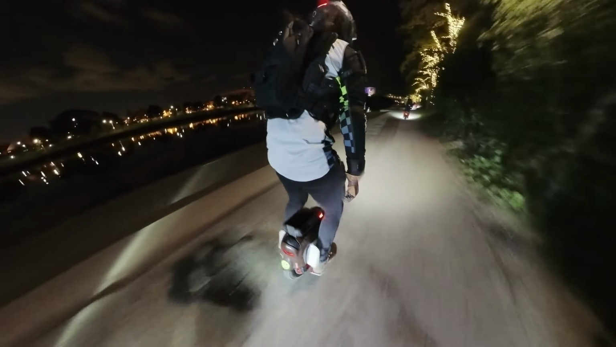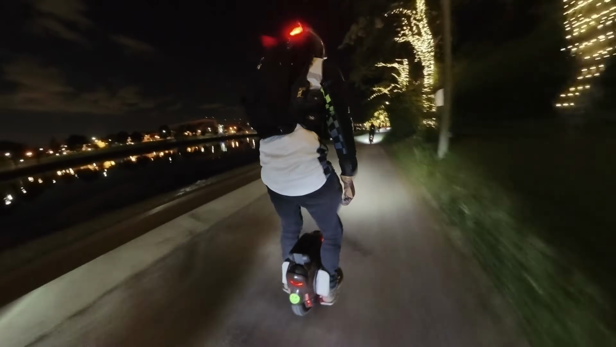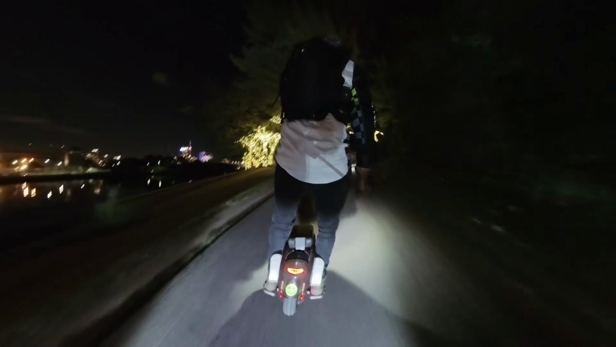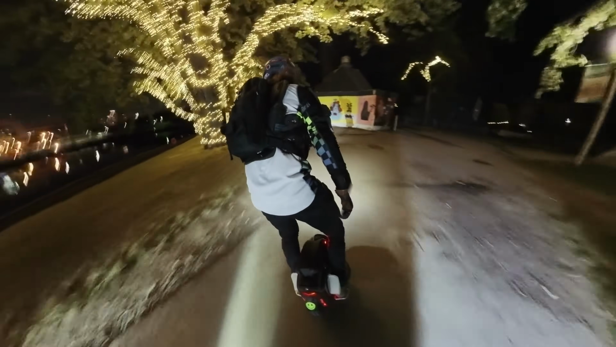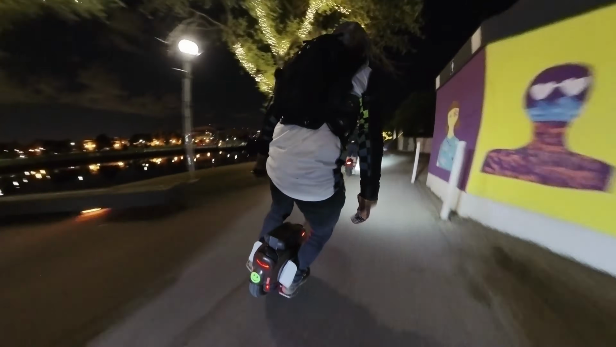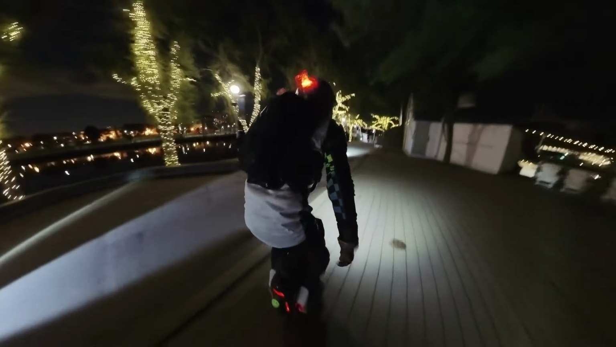Here we are. We got a night cruise tonight. I'm testing out a new camera. This is the Insta360 One RS 1-inch 360 camera. It's a mouthful, silly name. I wish they would have picked a better model name for this camera. But anyways, yeah, I'm testing this camera out.